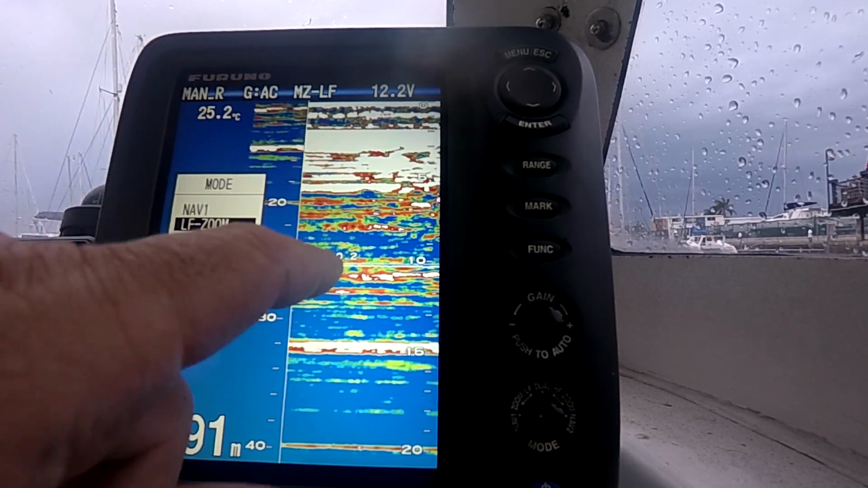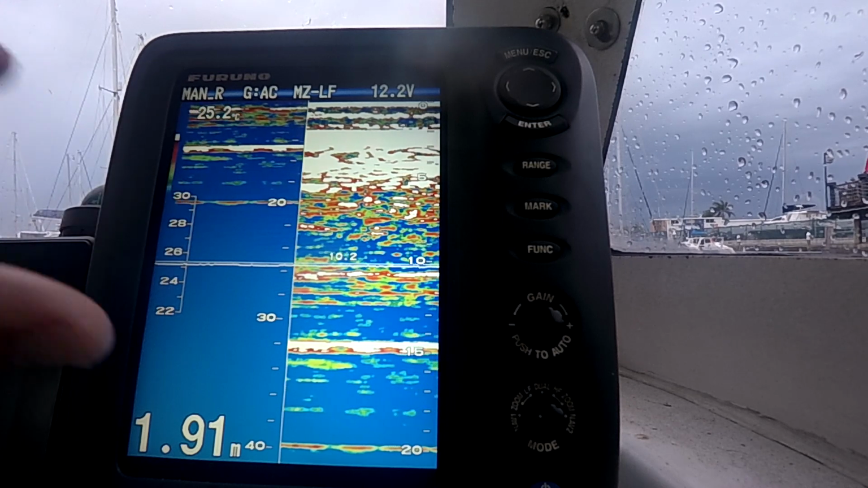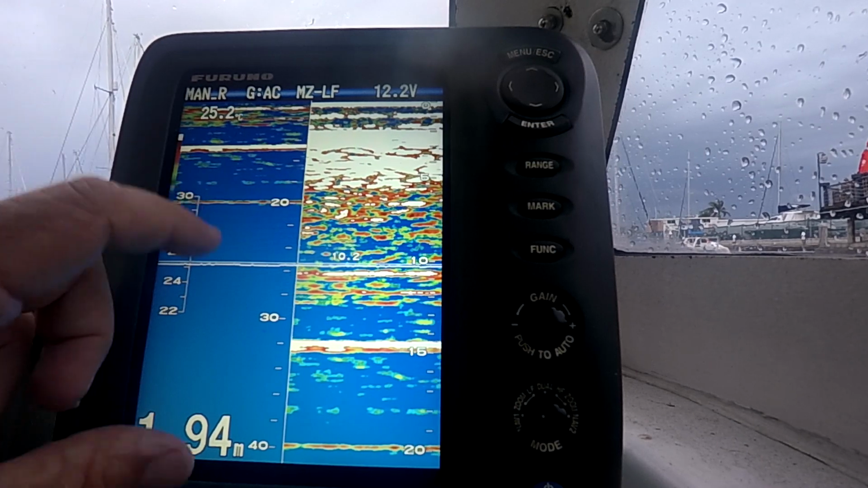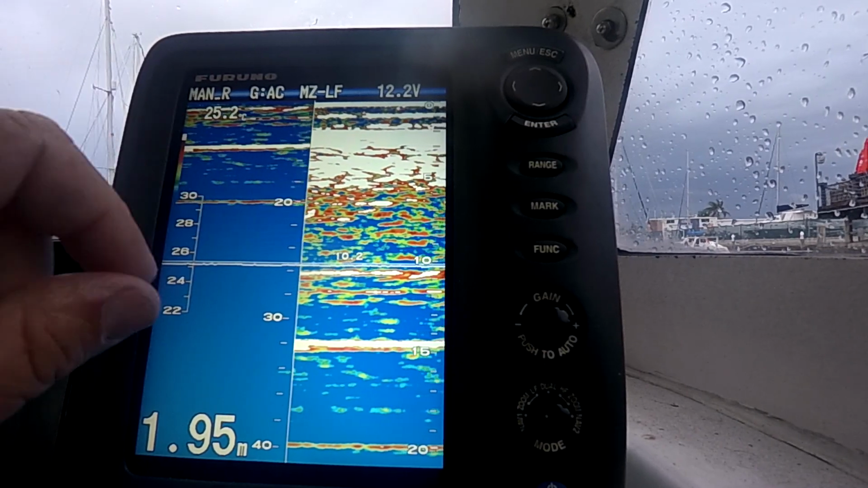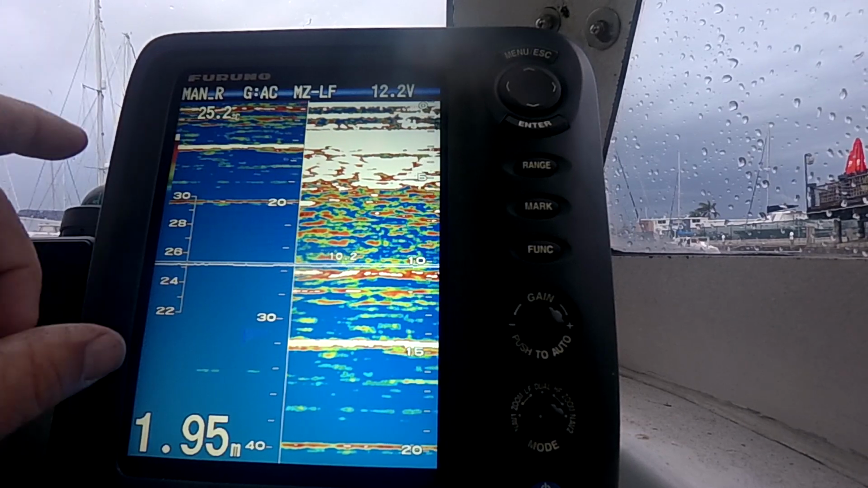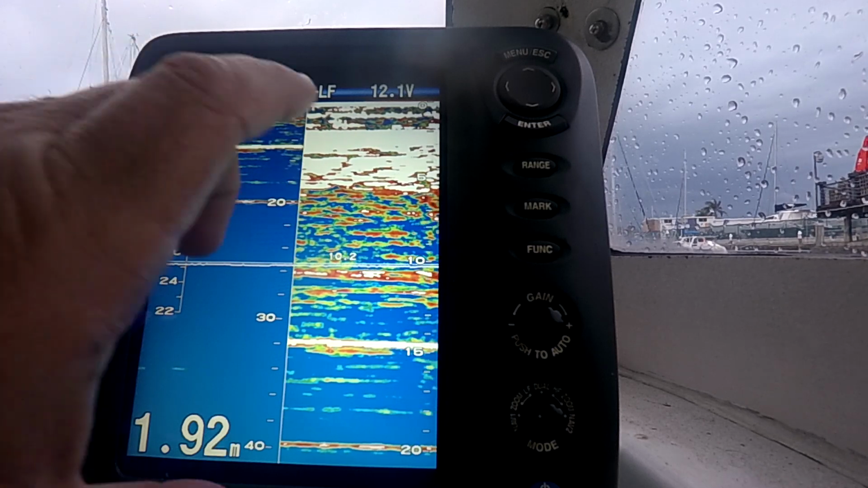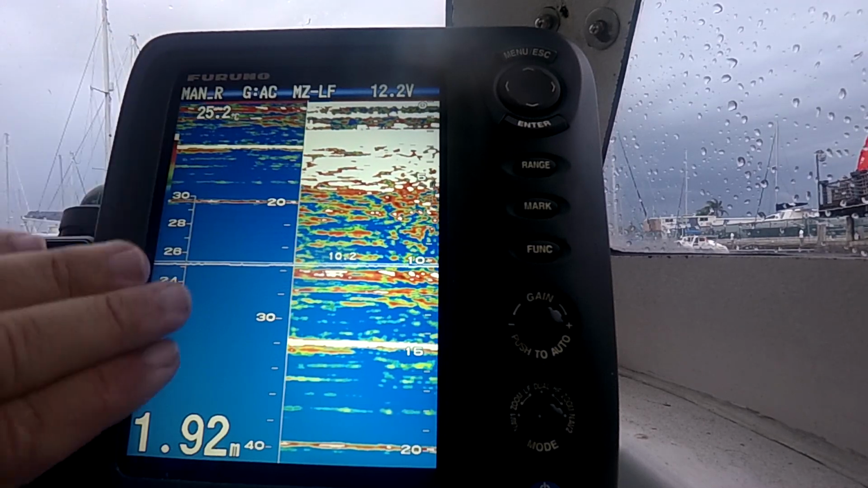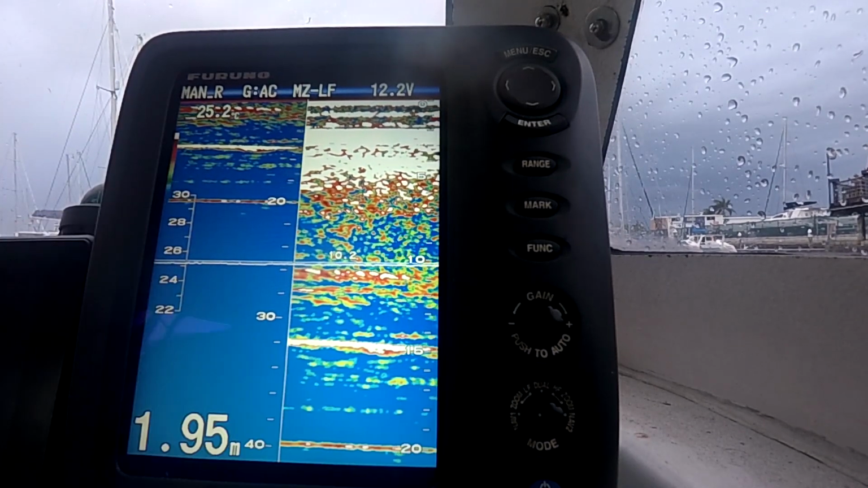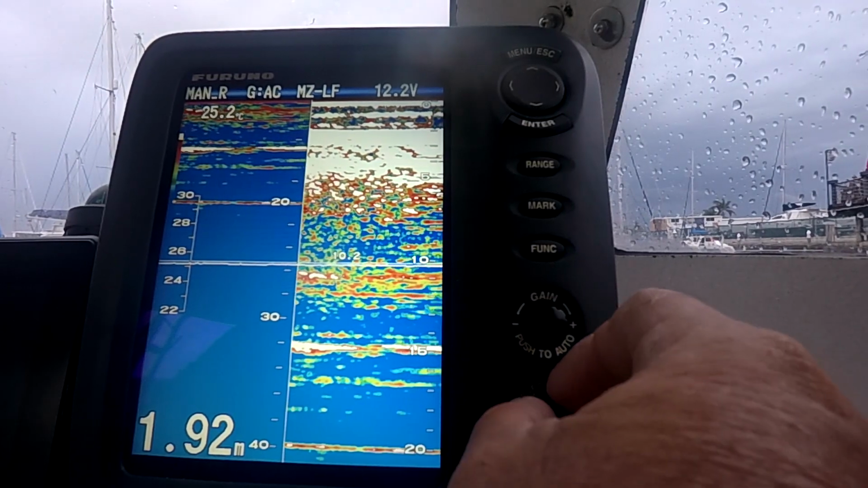So if we were, say, on the shelf, you're either using the zoom to look at the bottom if you're deep dropping, or you might want to keep it at 30 meters or something like that to find fish on the bottom when you're on the shelf. Or this is when you dial in your 0 to 100 and you're trying to mark fish on this side, and your zoom side, and then you top the bottom view, you know, down to 550 meters or whatever whilst you're trolling. So that's your LF zoom.